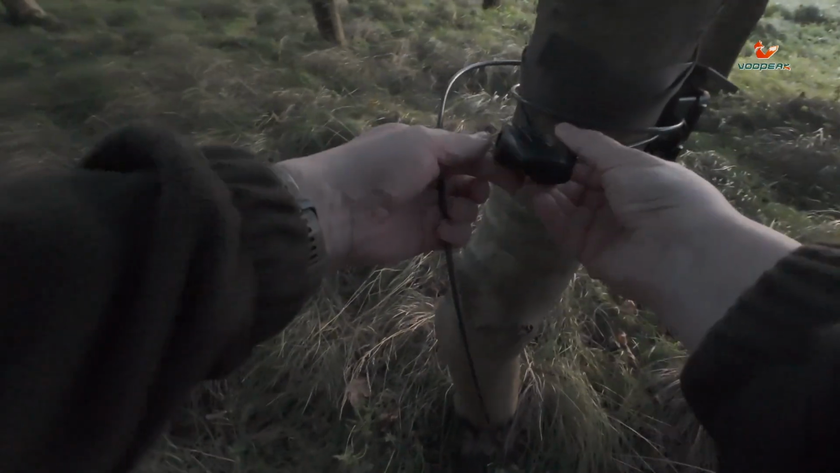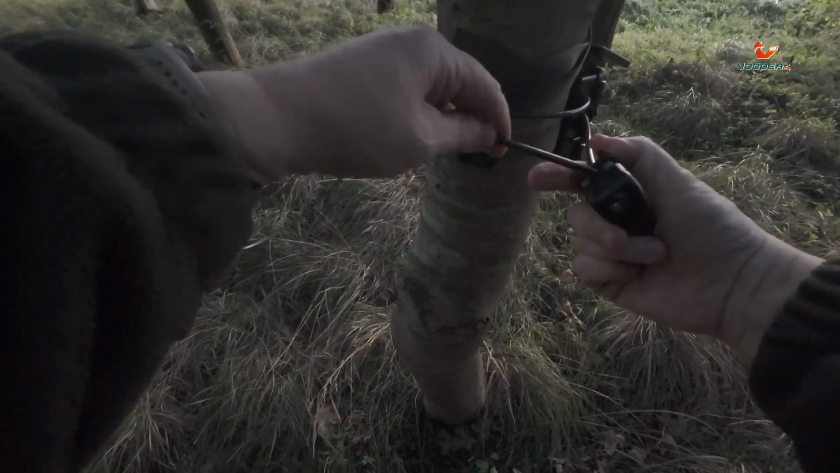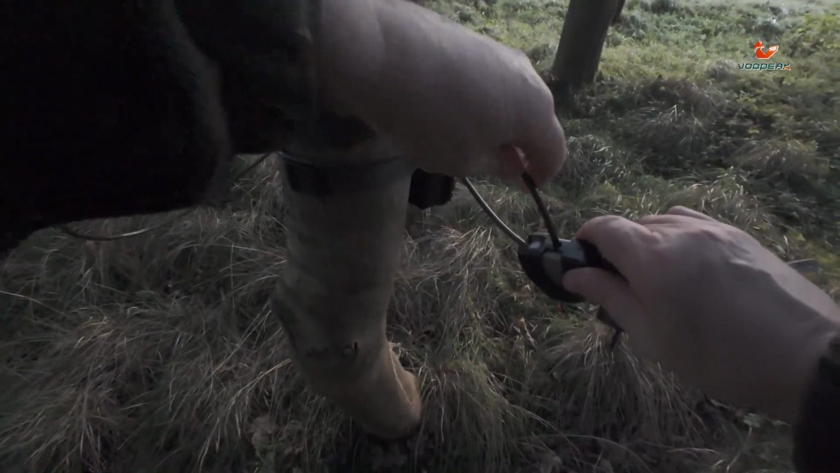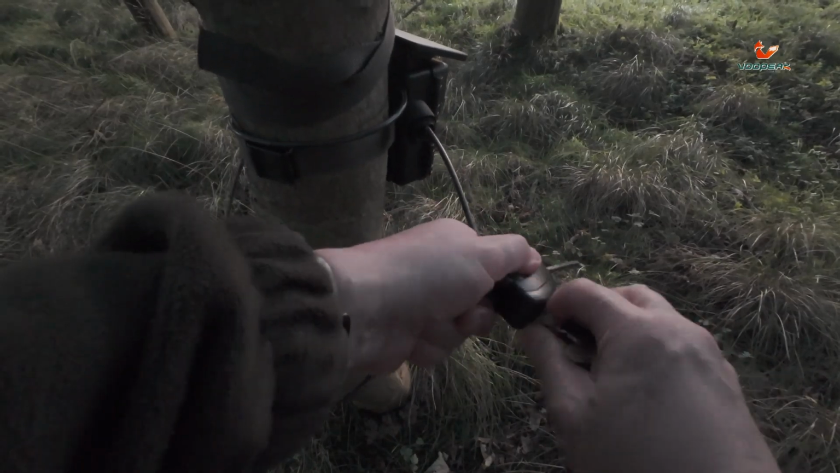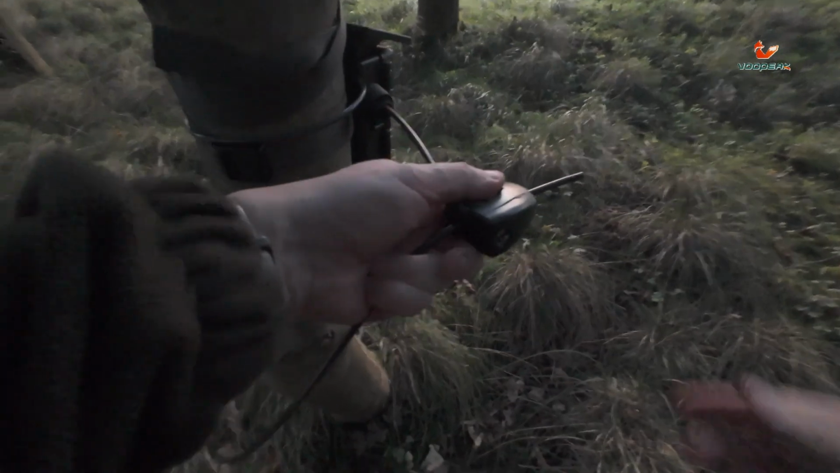Right, get that in. That should just pull tight.